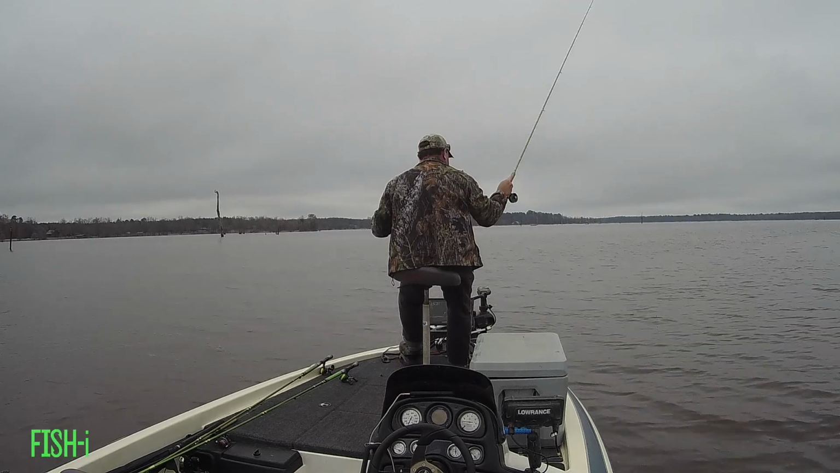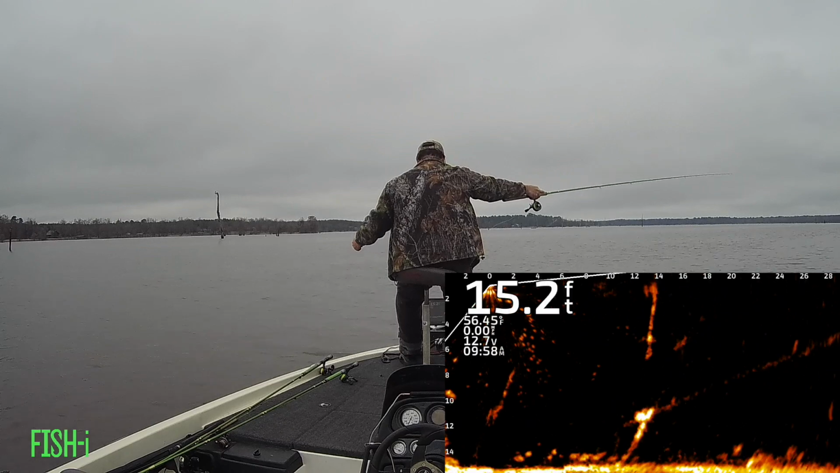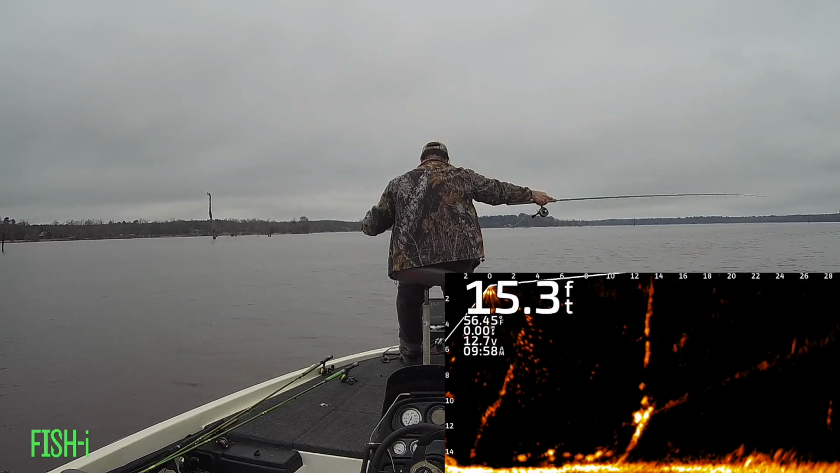Man, there's a really good fish sitting on this piece of structure, and you couldn't ask for a better situation. I was close enough to drop straight down on him and hold it right on top of him.